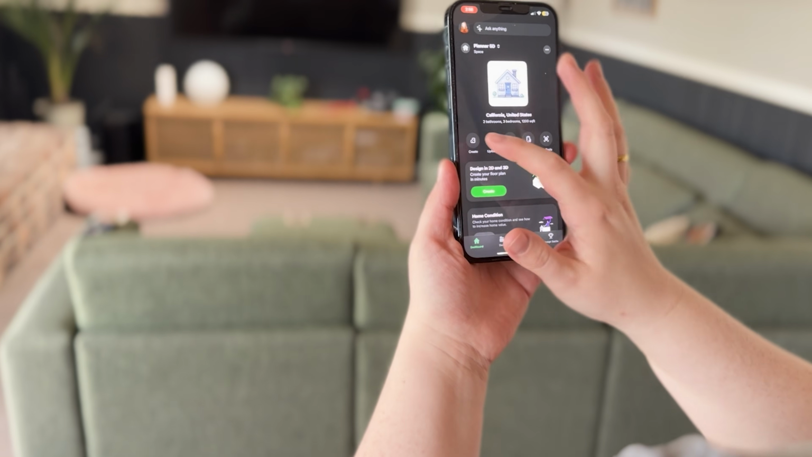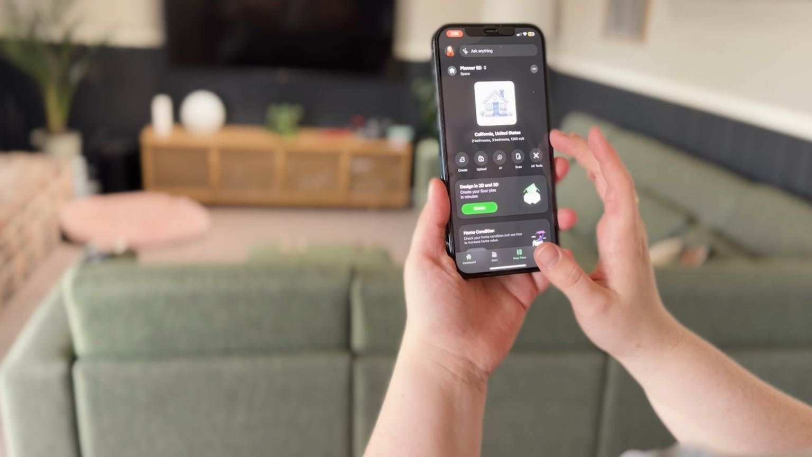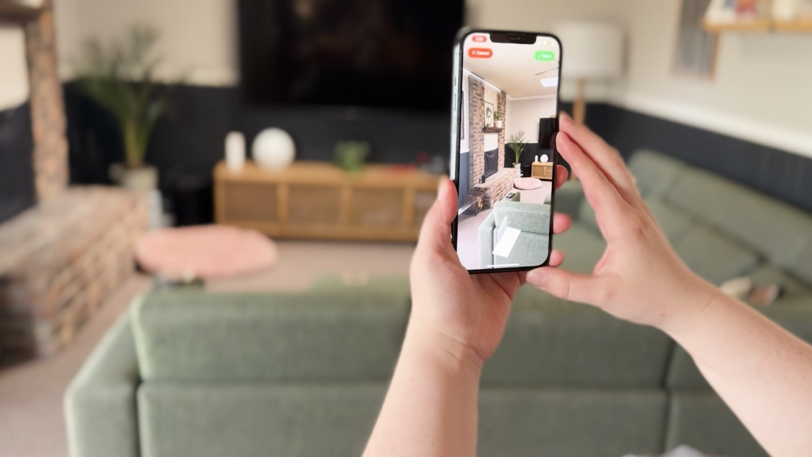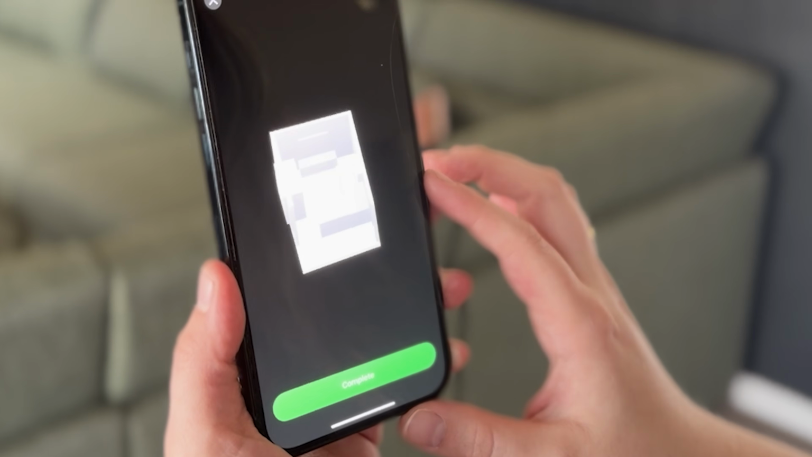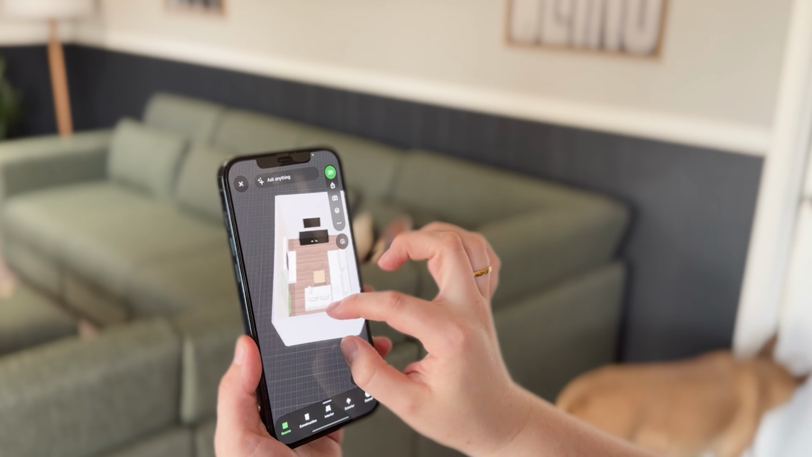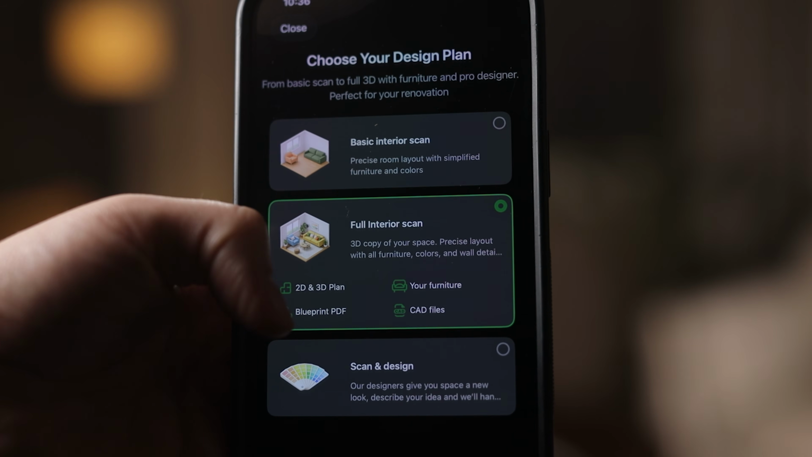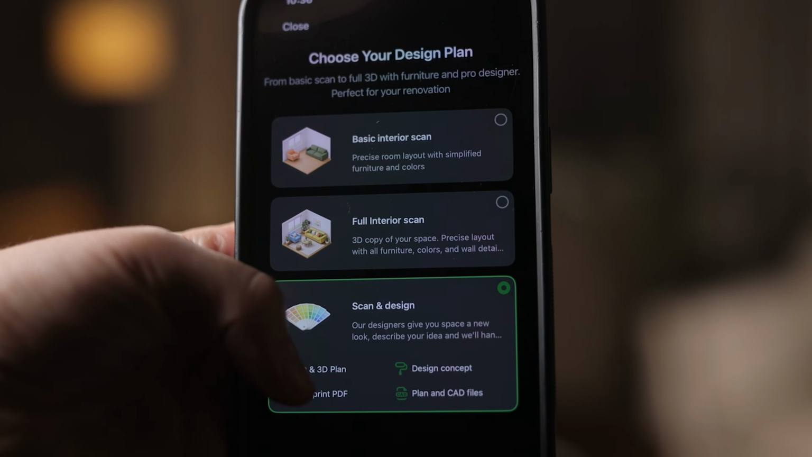So there are actually two ways to scan a space in Planner 5D. The first is Scan Room. It gives you instant results and works great as a starting point. It'll give you an accurate floor plan with correct measurements and general furniture already placed, and it works best for a single room. The second is Home Scanner, and that's what we're using today. What's really cool is that Home Scanner gives you three options: a basic scan, full interior scan, and a redesign scan from a professional Planner 5D designer. For this video, we'll be doing the full interior scan so you can see how it replicates my existing space.